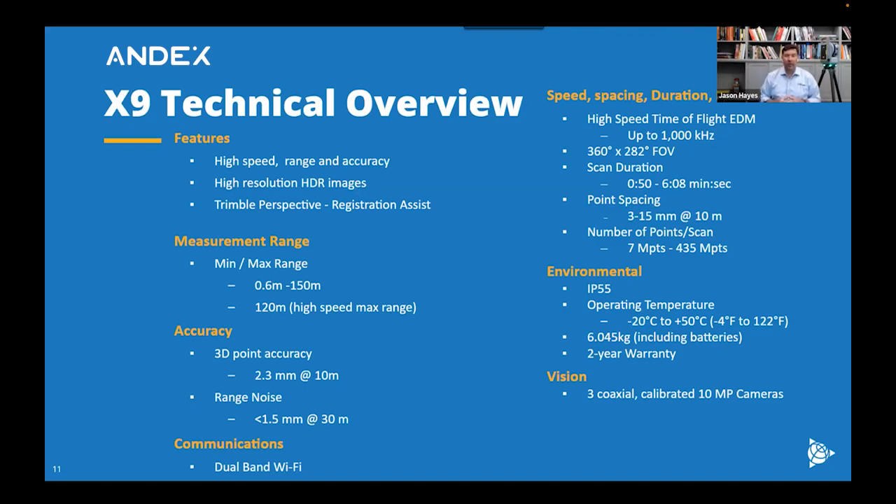Now, the 2.4 gigahertz will give you farther range. You can get quite a bit farther. But in reality, when I'm scanning, I'm usually not going very far away from my scanner, especially with this scanner, because we can have scan speeds of less than a minute. And let me tell you, that scanner is chasing you when it's down there doing these short scan speeds.